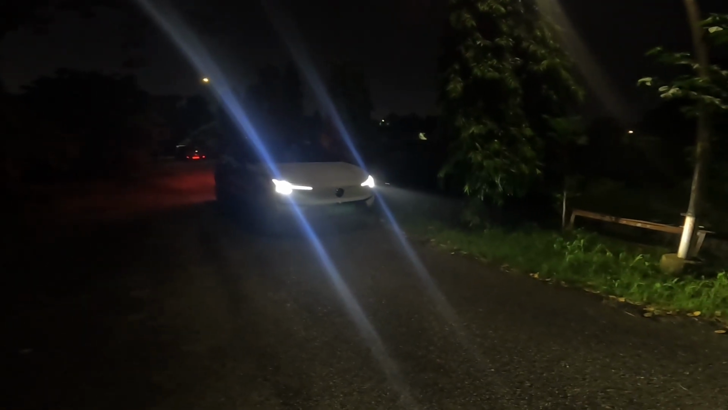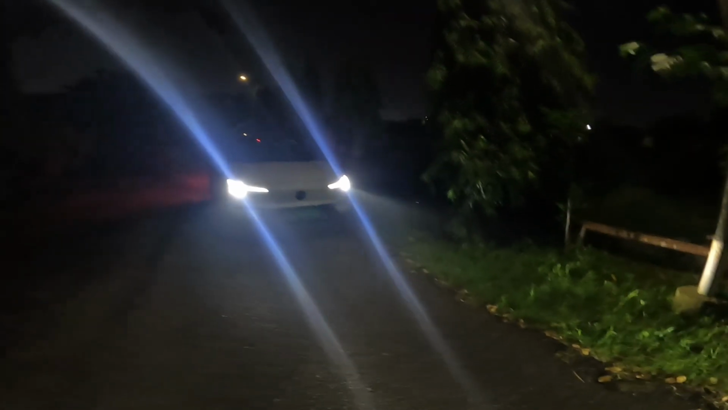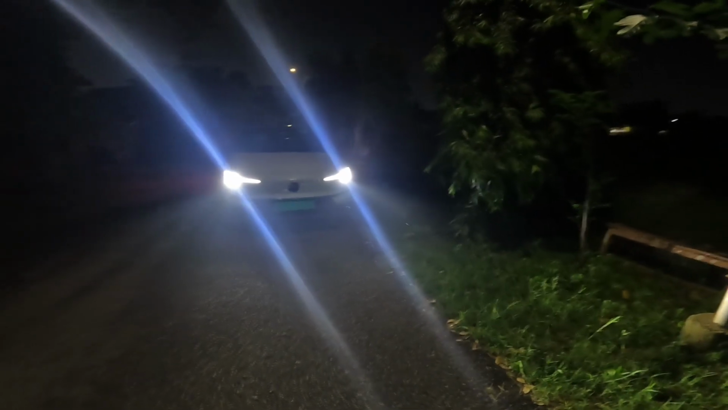This is how it looks from the front. Now let's drive and show you the headlights from your point of view when you will be driving.